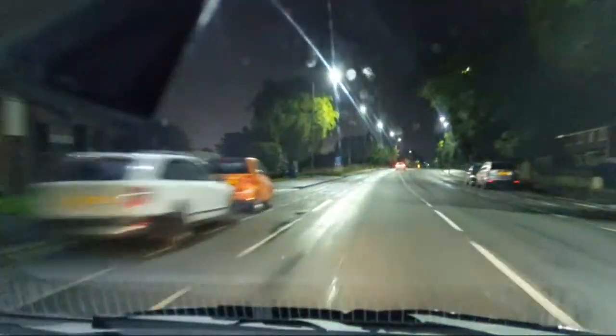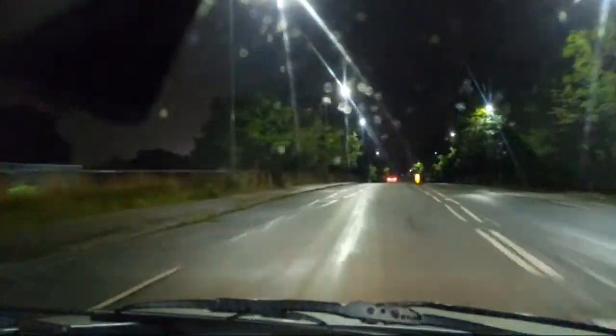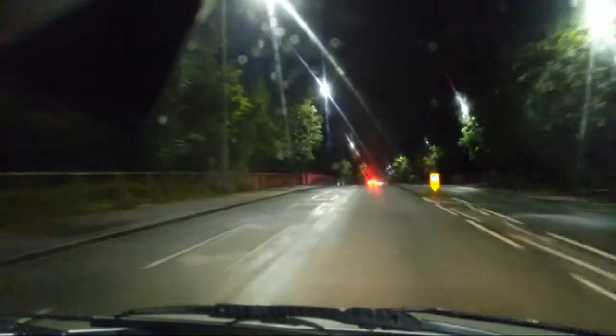Look, it stopped raining as well, which is good. As soon as I say that. Dropping down now, having gone over the railway line as we go towards the traffic lights, which are currently on red. Hopefully the car in front will trigger them.